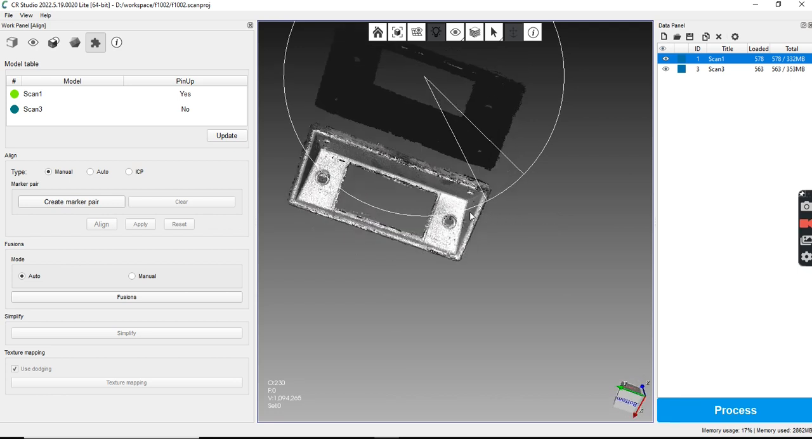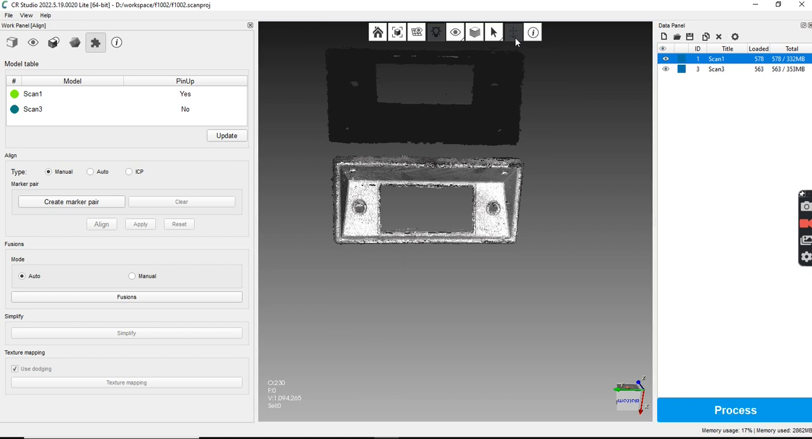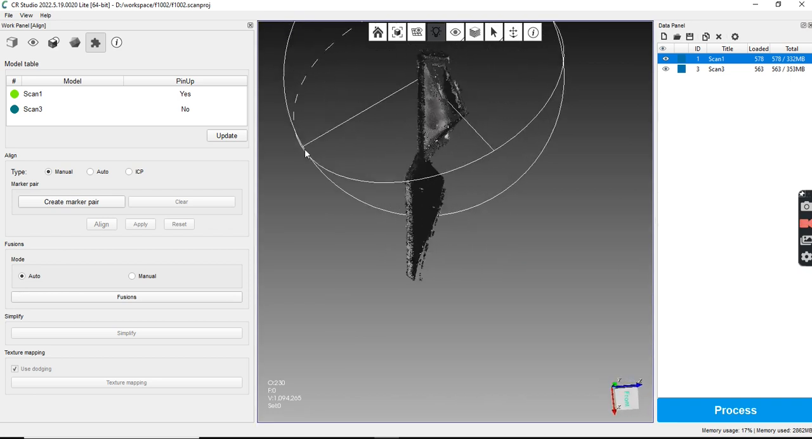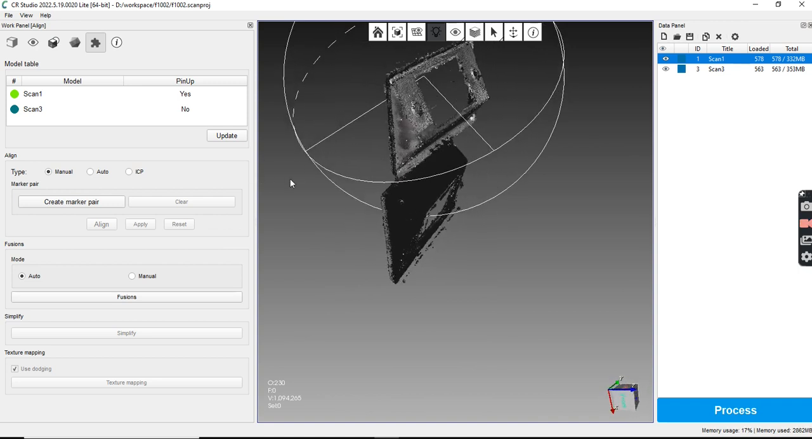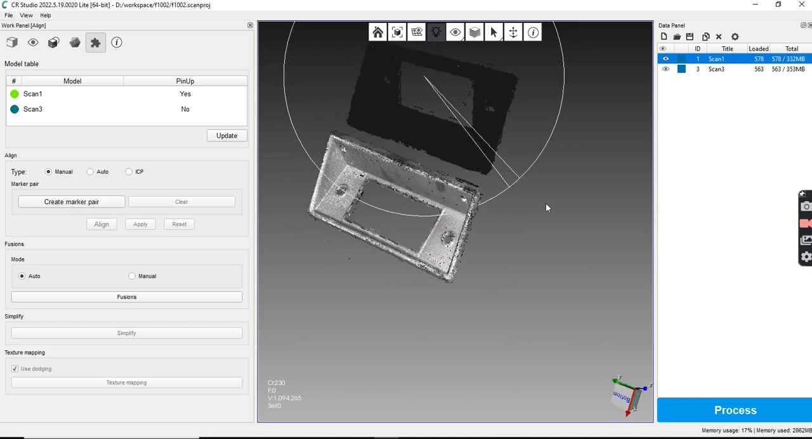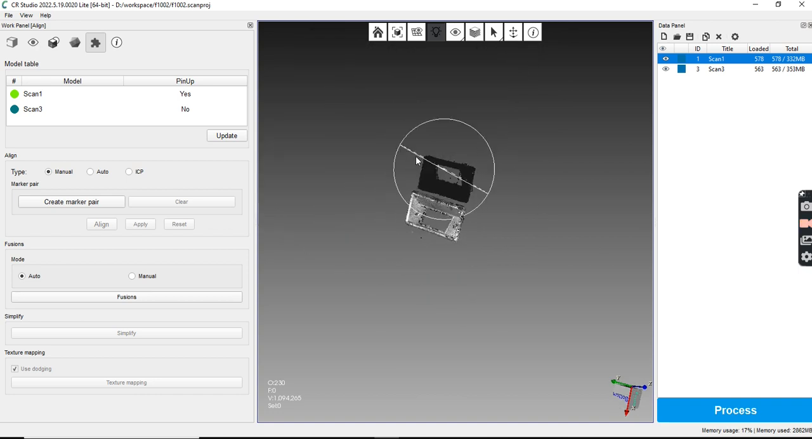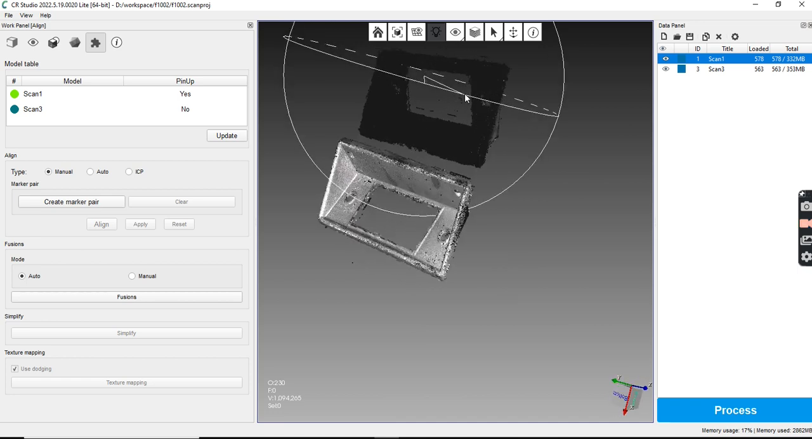Okay. Okay, so now let's see if we can get those two pieces to line up. So first thing we're going to do create mark pair and make sure that I have, yeah, see it's going to drive me nuts trying to get that configured right, but I wish I could change that portion, but I'm stuck.